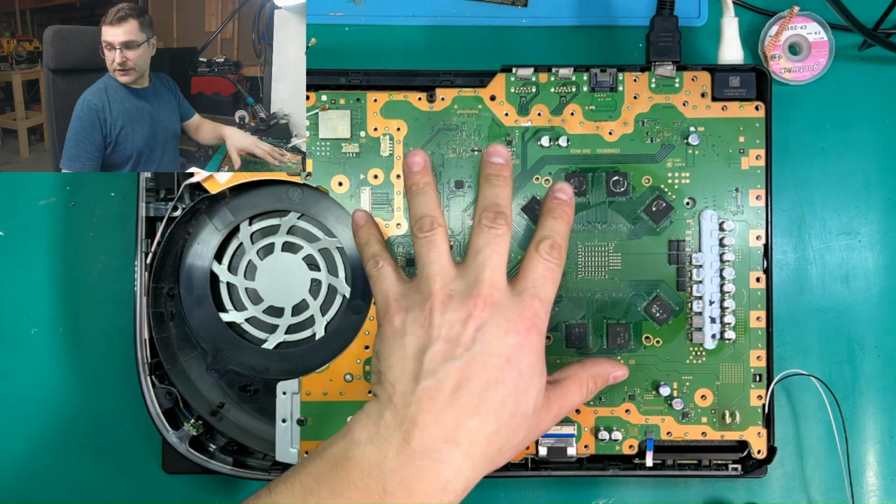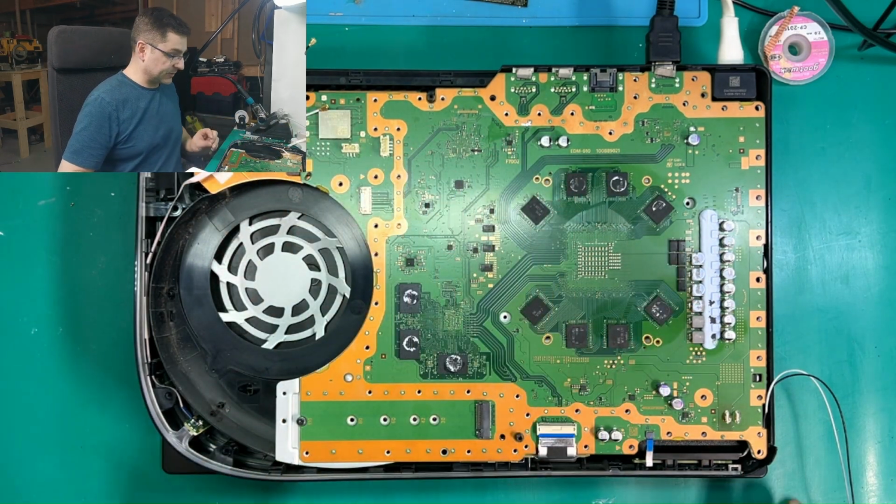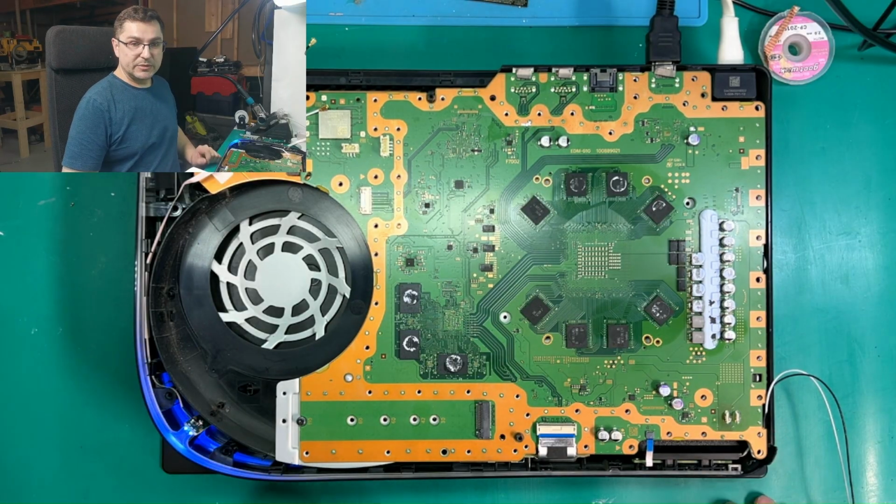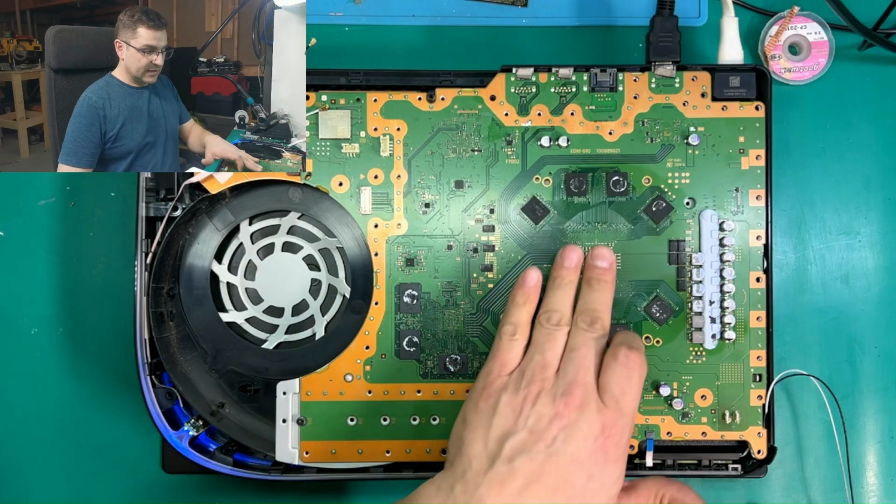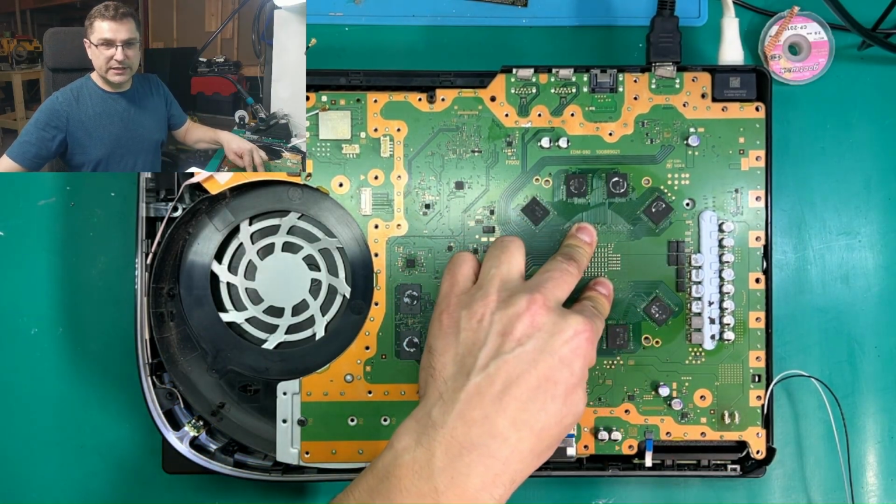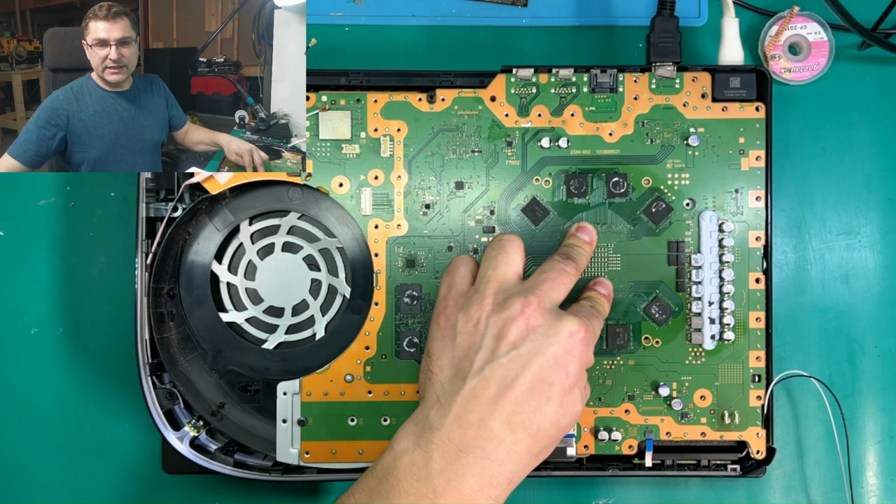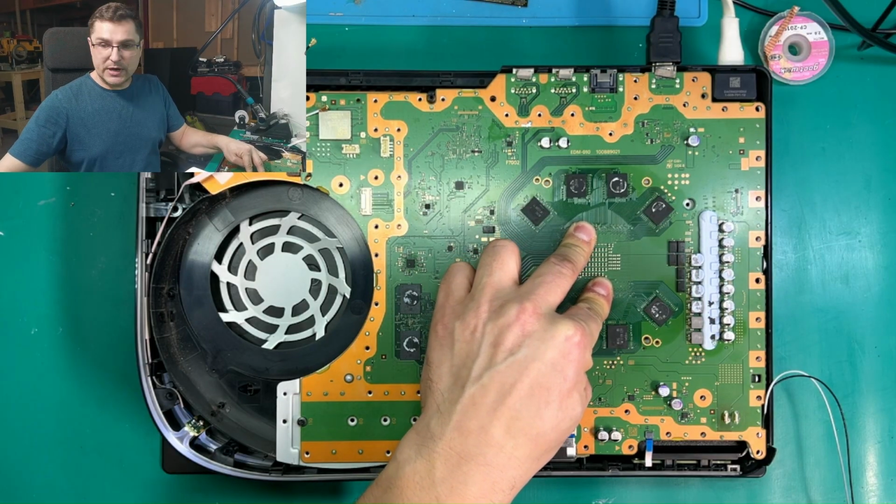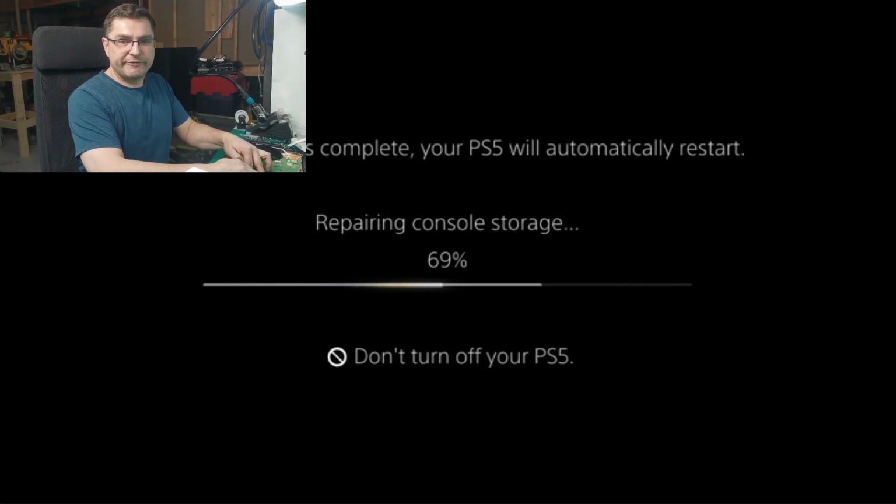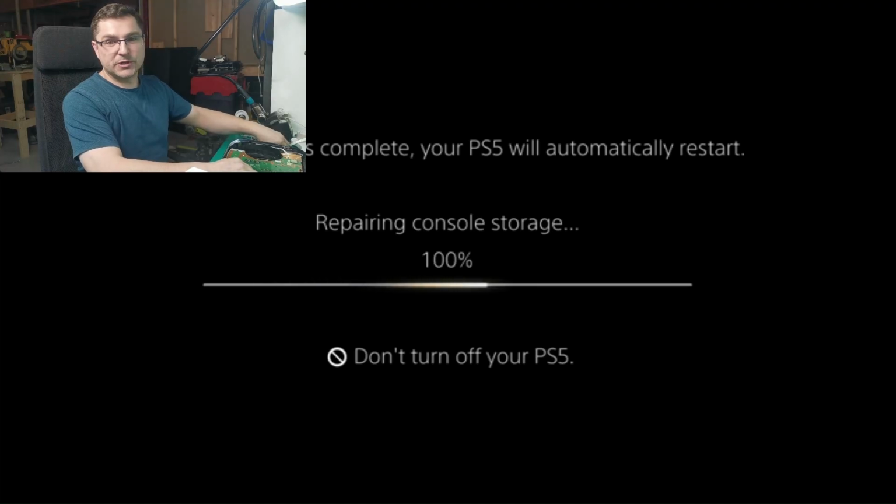I am not attaching any radiator or anything yet. Let's find out if it's... Okay, we had a beep. We have a blue light. And let me push it because it's not connecting properly. Let's find out if we're going to have an image because we have a white light now. And as you can see, we have an image. We fixed our console just by removing a shorted capacitor.